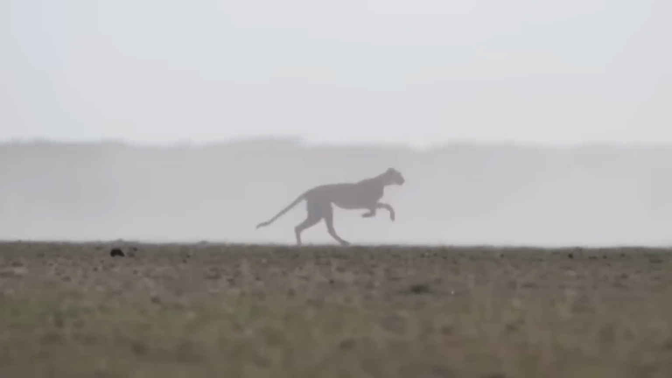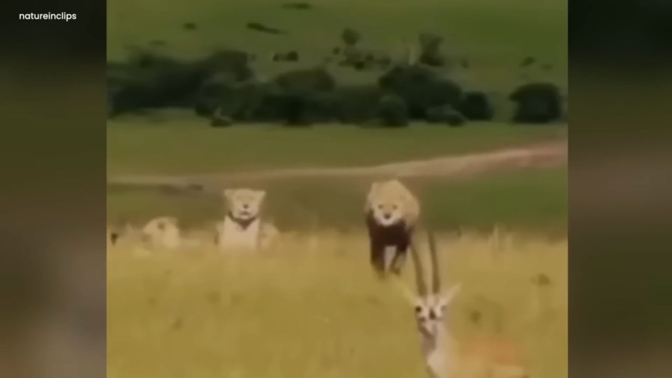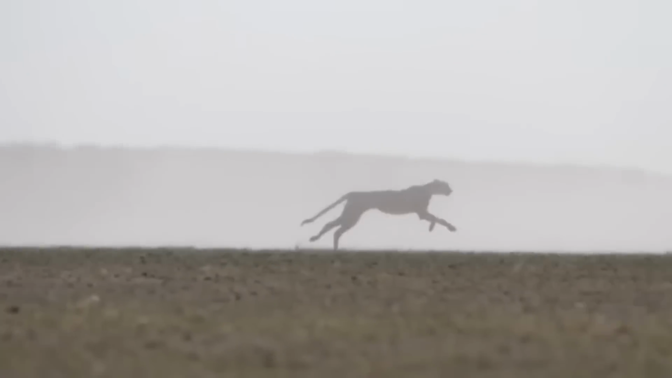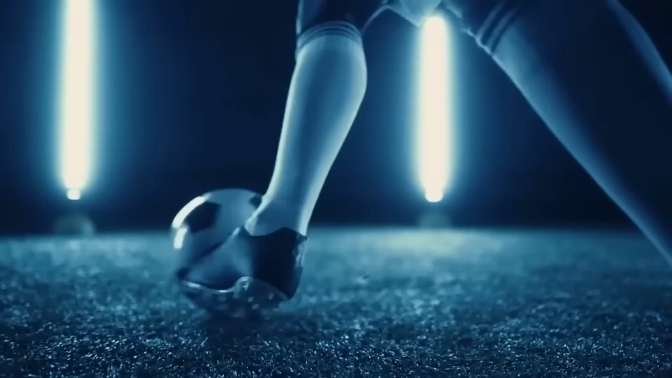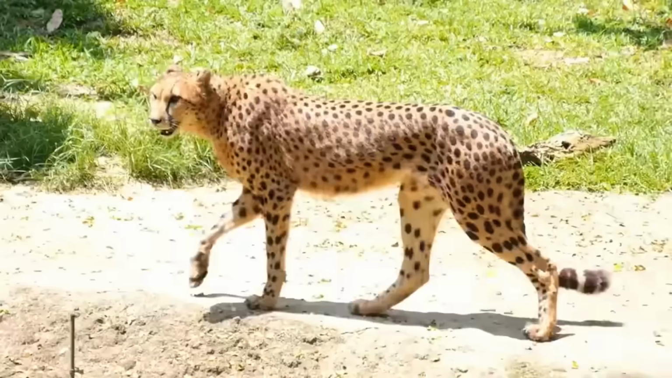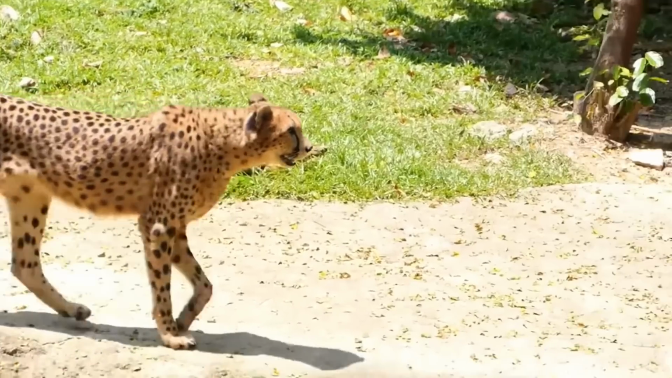Speedy cheetah. The camera had captured a mysterious sight. It was a cherished fact of nature. This was a scene of a cheetah that was so fast and speedy. It was known as the world's fastest land animal. Their claws work rather like studs on football boots for extra grip when sprinting, while their long tail acts as a rudder that helps them make sharp turns while chasing the prey.